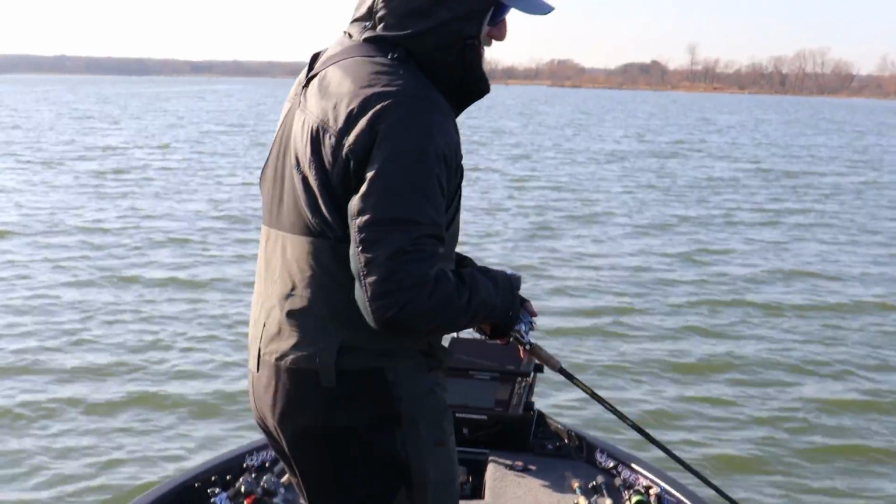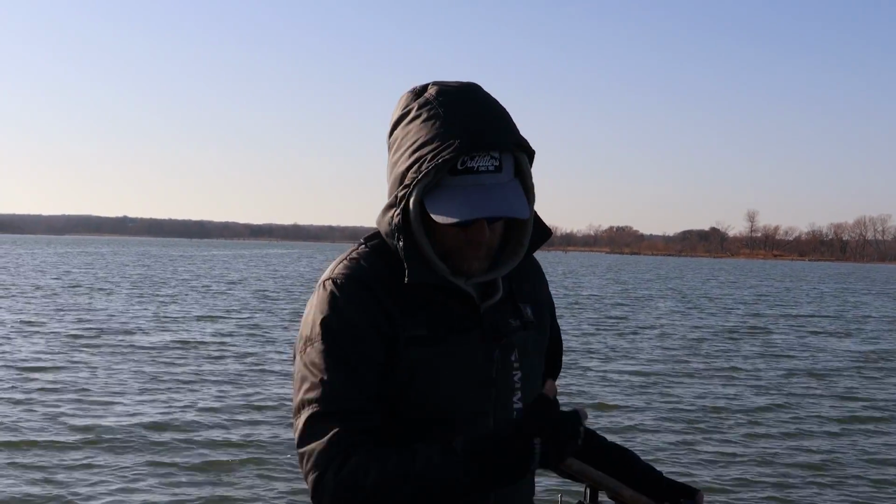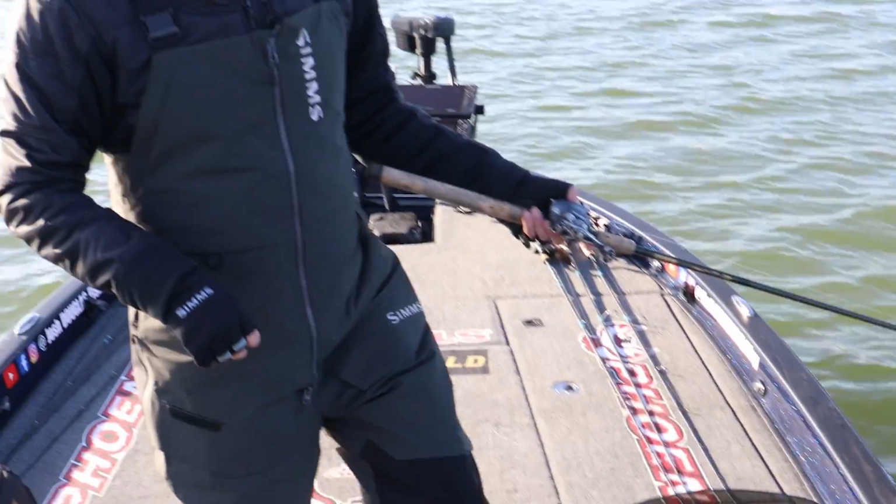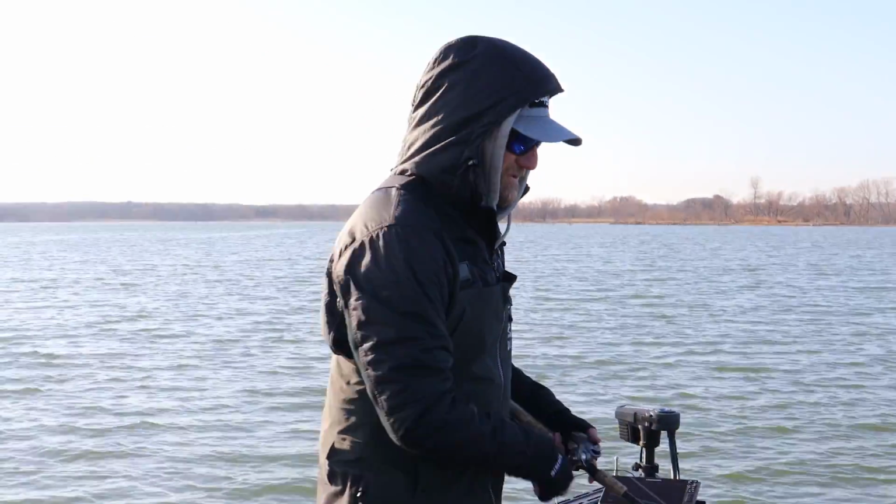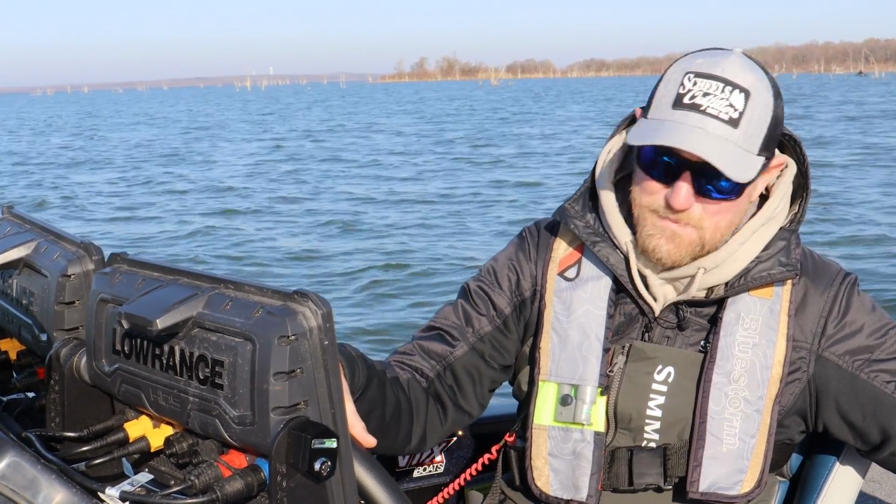As soon as I'm done fishing the spot and I go to look for another spot, all I gotta do is pull the trolling motor up, sit here, hit these 2 buttons, and bam, my sonar's back on and running, and I'm going back to finding some fish. Well, that's it. That's my setup. That's how I get out there and I find and locate and catch bass.